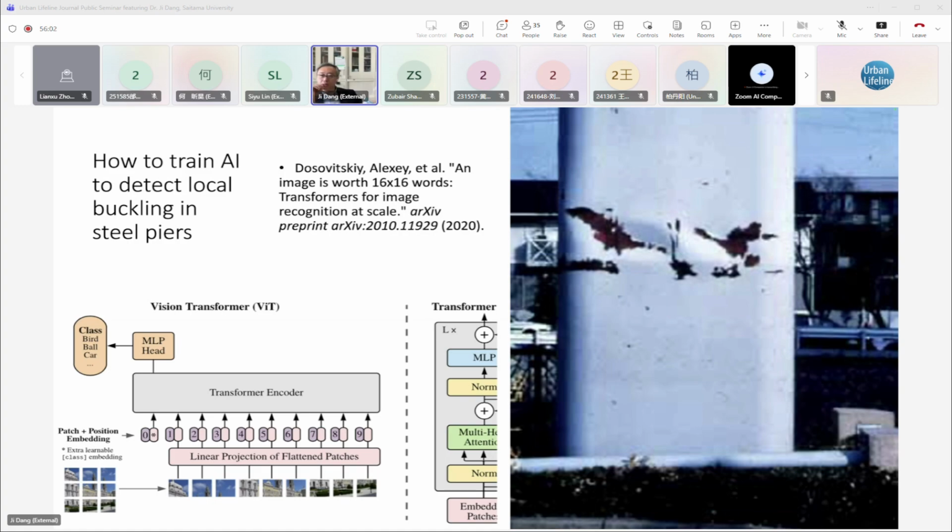Detection of local buckling is quite difficult from 2D images. The reason is that pictures of local buckling are quite few.